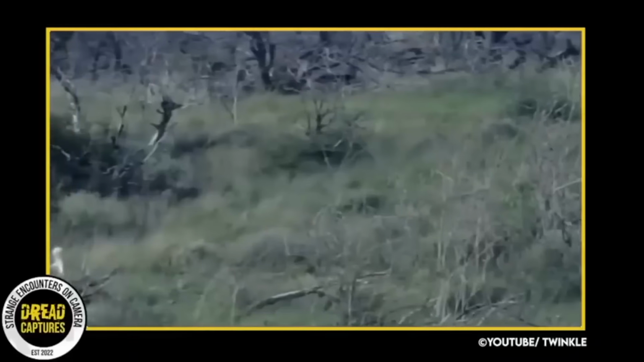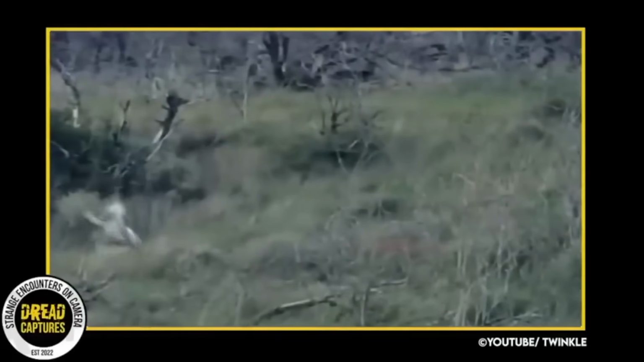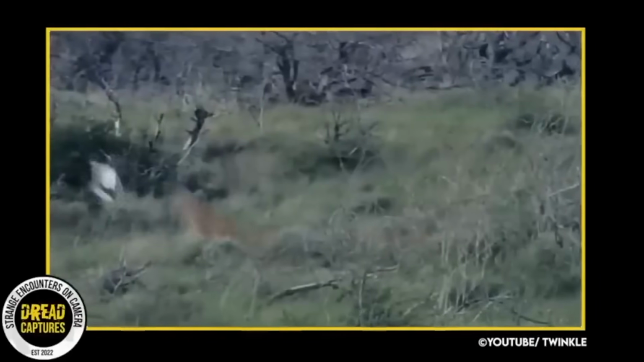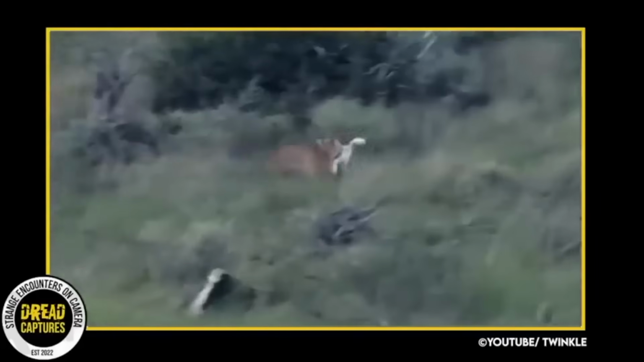An incredible mountain lion hunt caught on camera here. Taking place in Chile's Torres del Paine National Park, some type of goose or bird is caught by this agile lion. Look at that jump. So athletic. The lion made that look much easier than it should have been, and she's able to carry it off for a small meal.